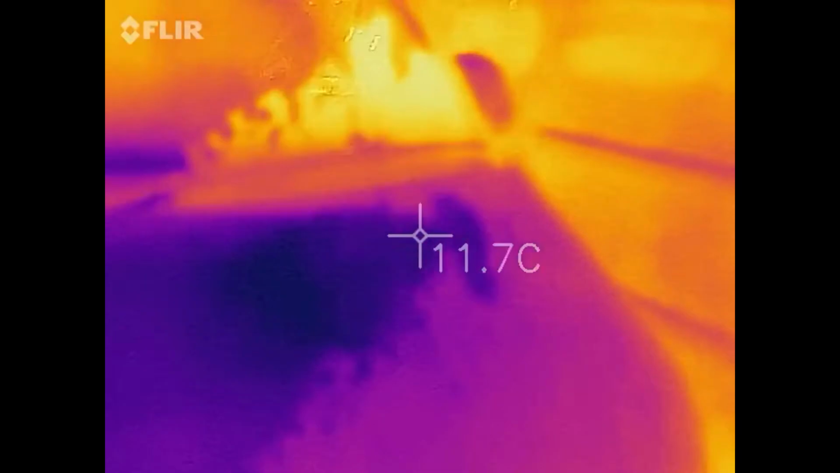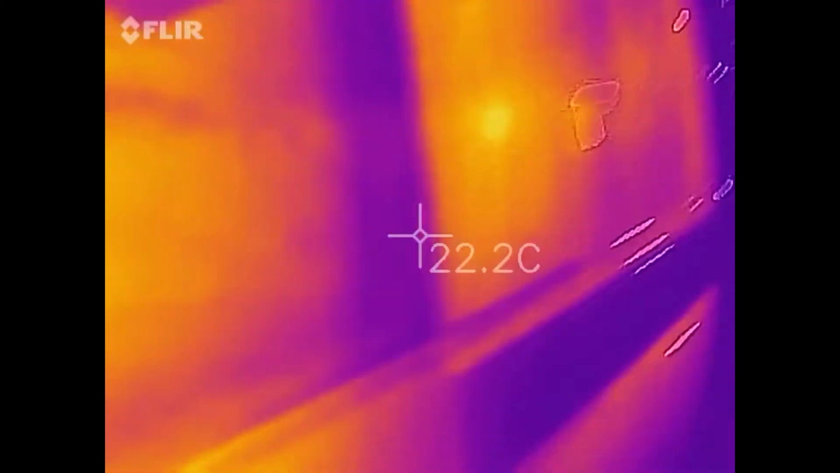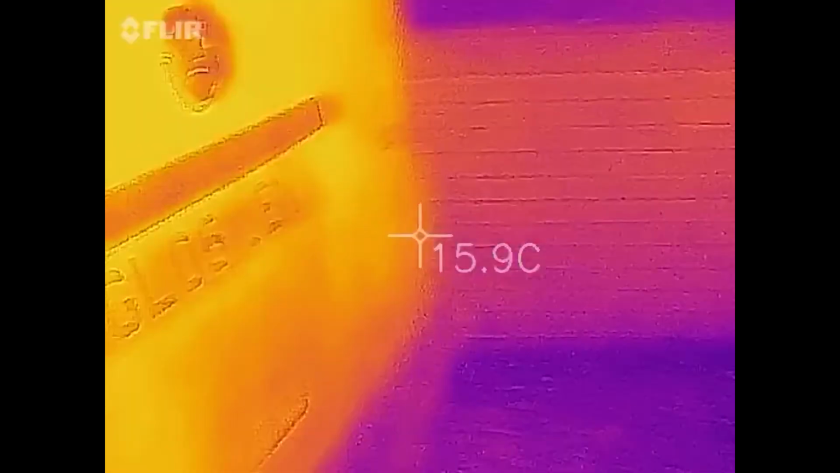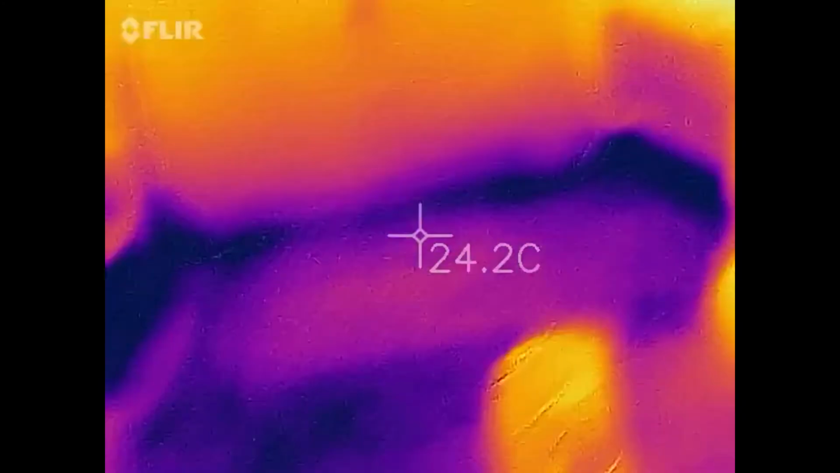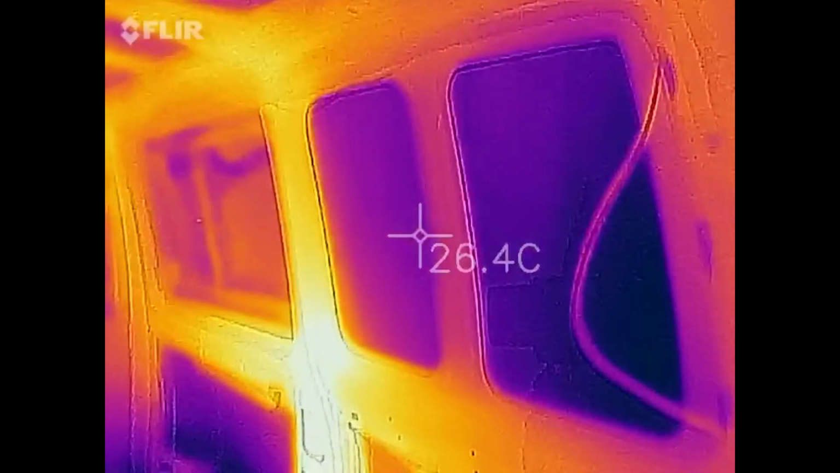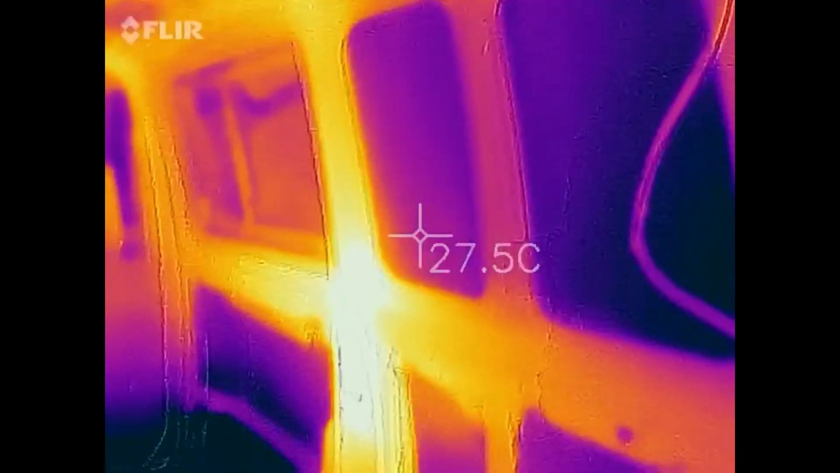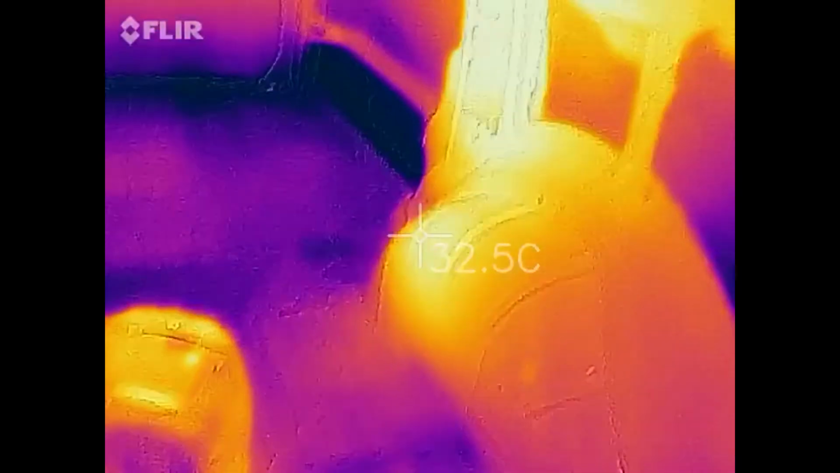So tomorrow, window then. So I've got tears around here. So this is glowing. Doesn't feel hot to touch or anything. Oh, it's very warm in there. So there you go, you can see where the cold's coming in. You can see where the heat's been retained. And that's blowing straight up that wheel arch and that pillar there.